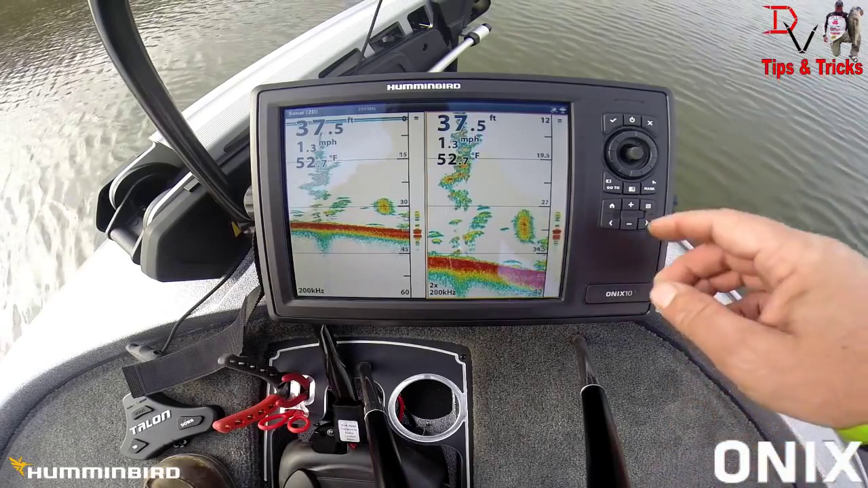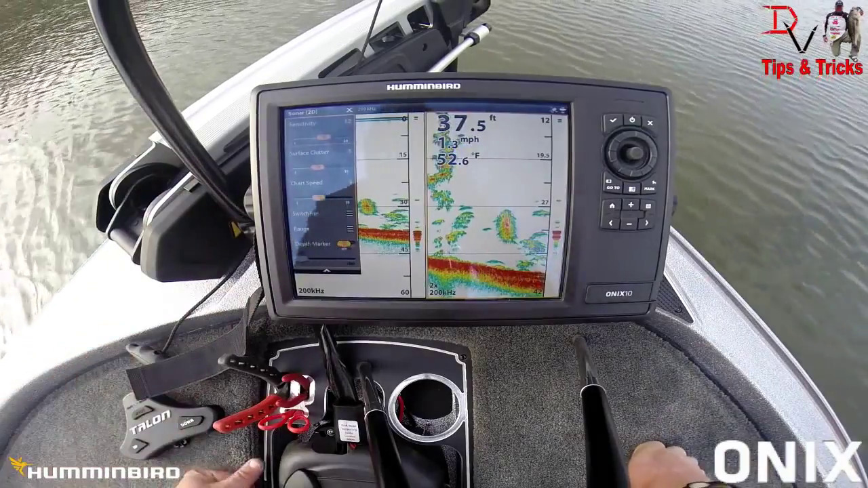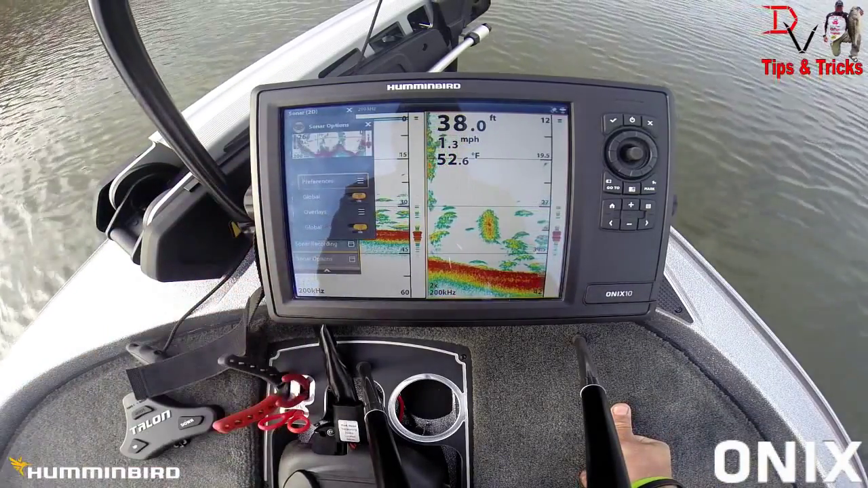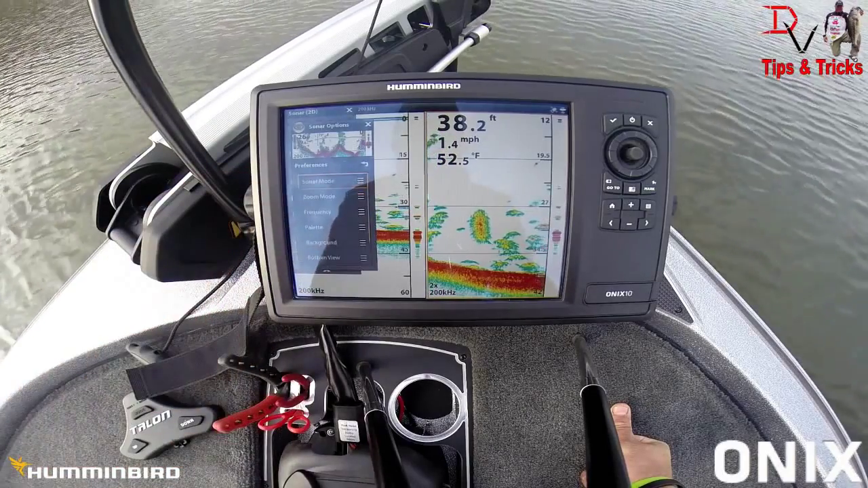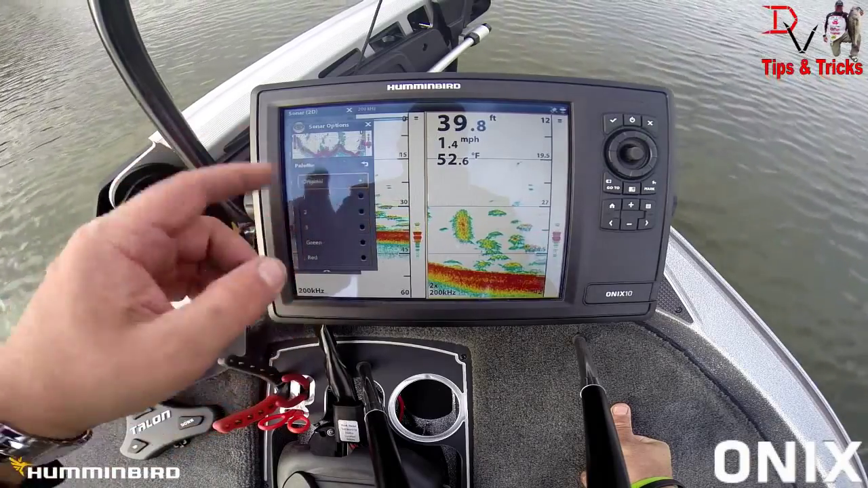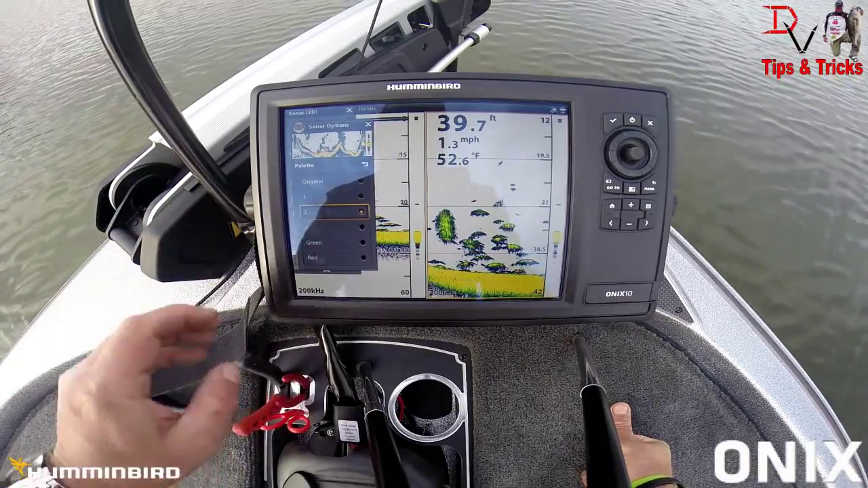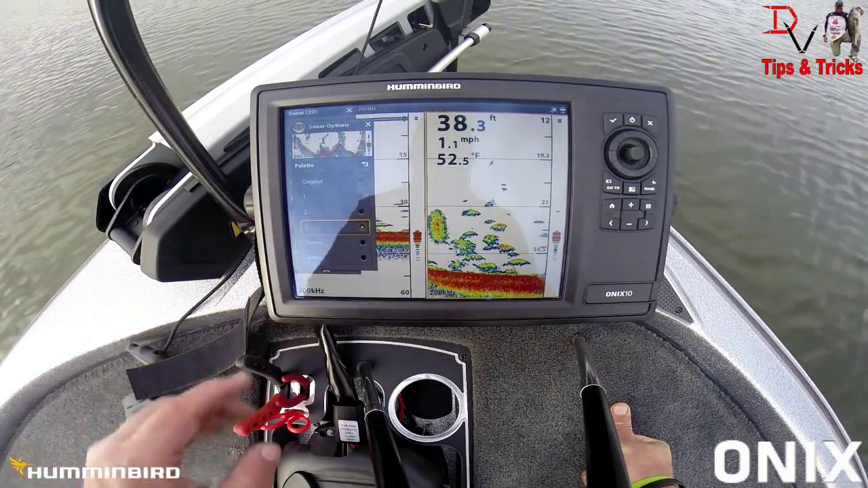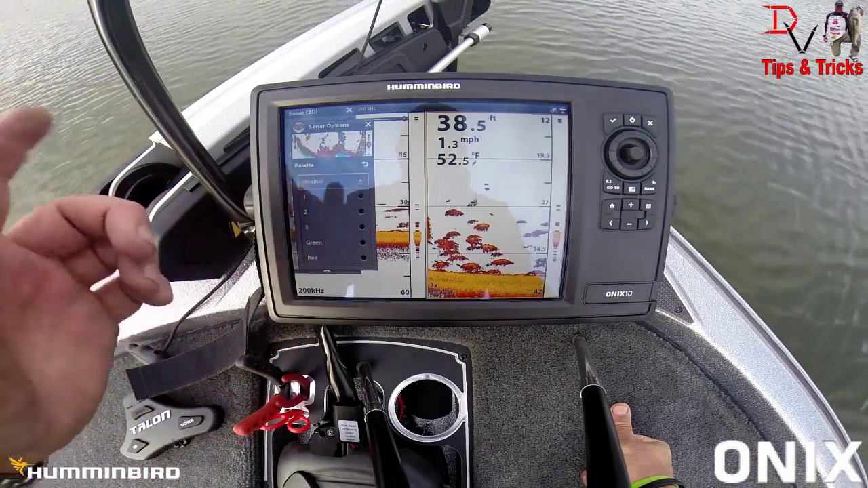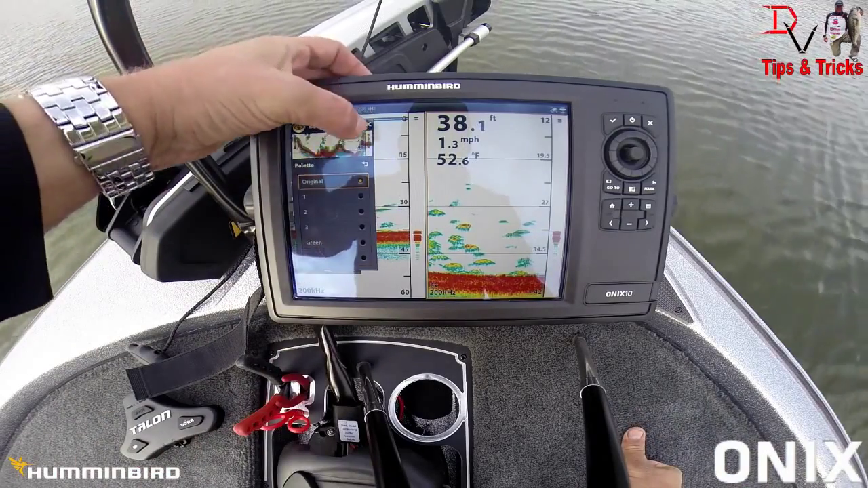You can change color palettes. Switch fire mode, we talked about that. We're going to do our sonar options, preferences. Here's our color palettes. Boom, if you want to go to original color palette. There's color palette 2, color palette 3, green, red. I like the original because red is my strongest return, and that makes it easy for me to see.